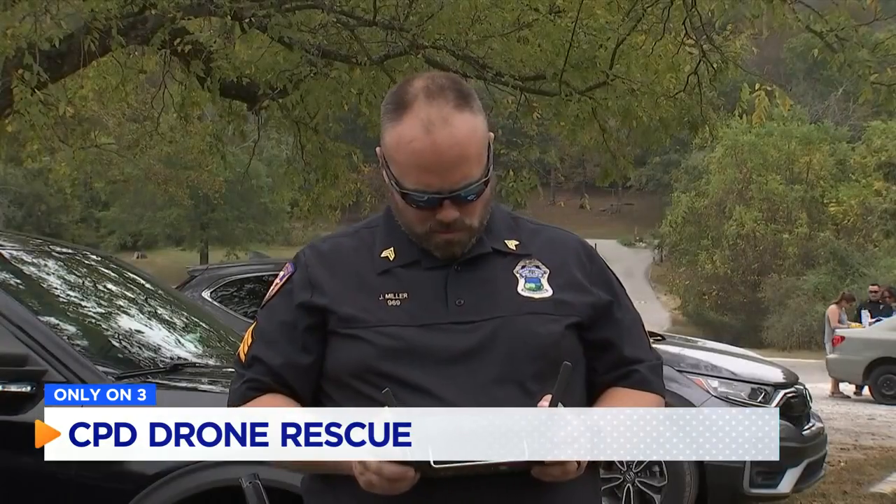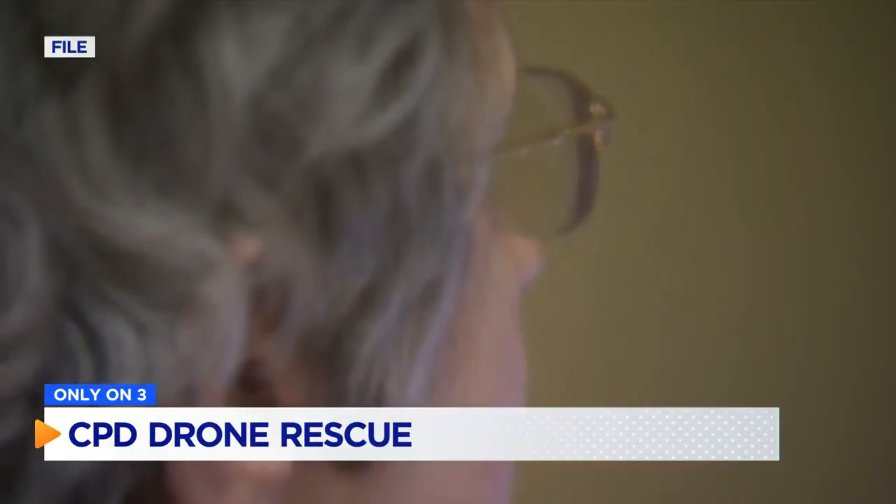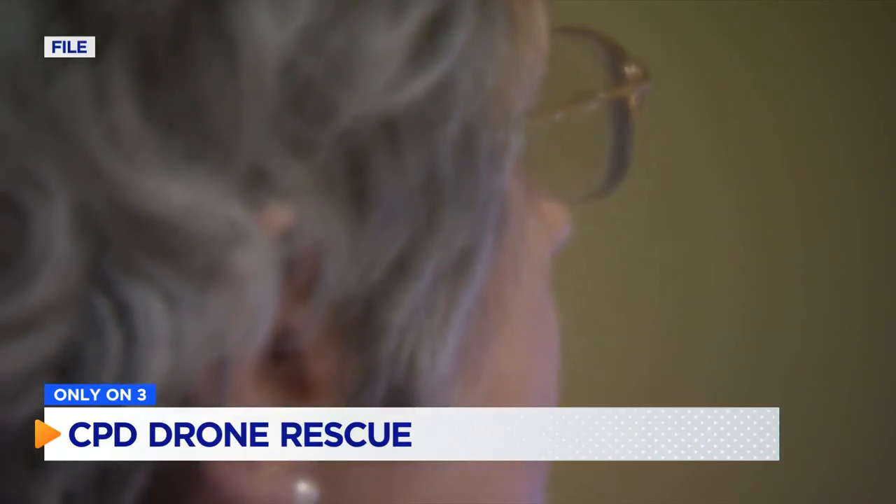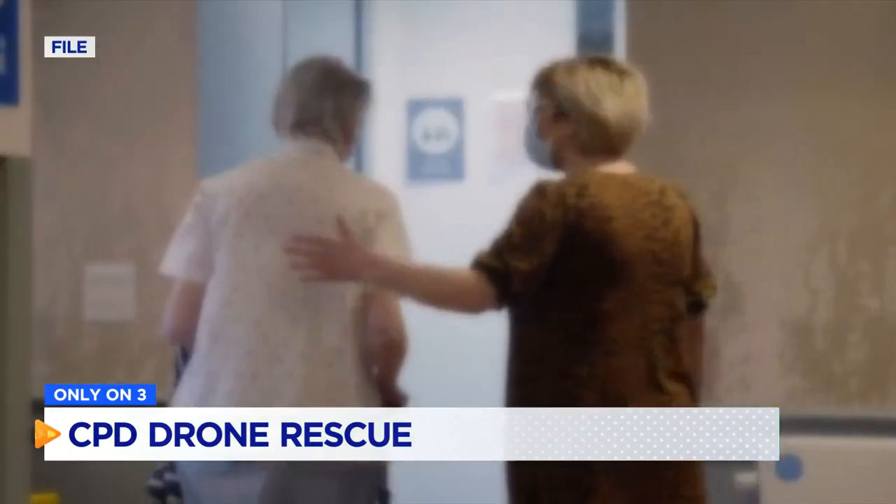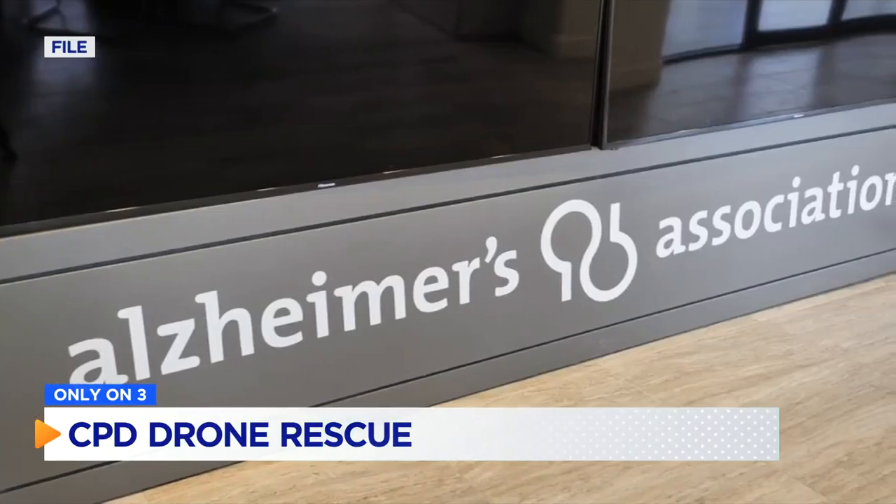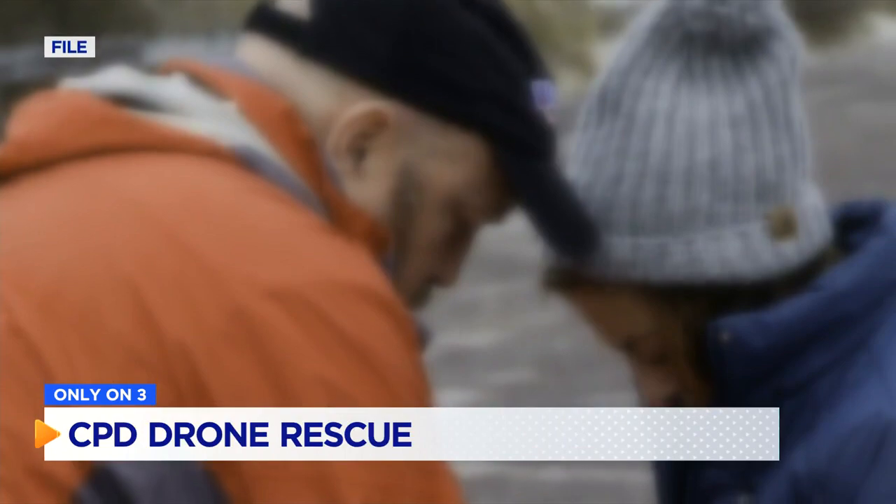Miller says this technology changes how search and recovery efforts are conducted. For families with loved ones who have cognitive disabilities, this technology may provide peace of mind. And so finding them as quickly as possible is going to be a much better chance of having your loved one home back alive.